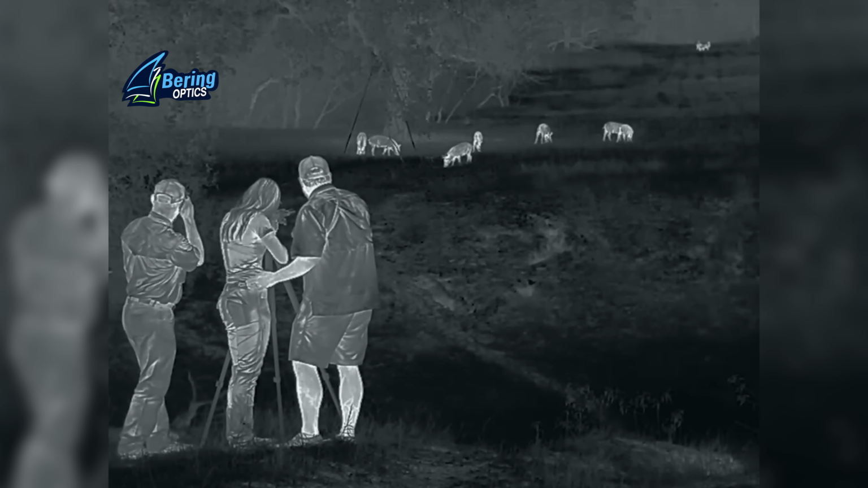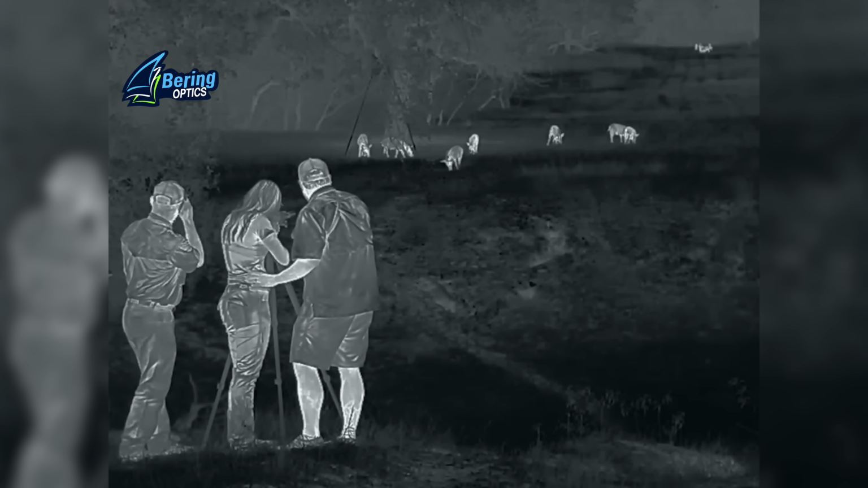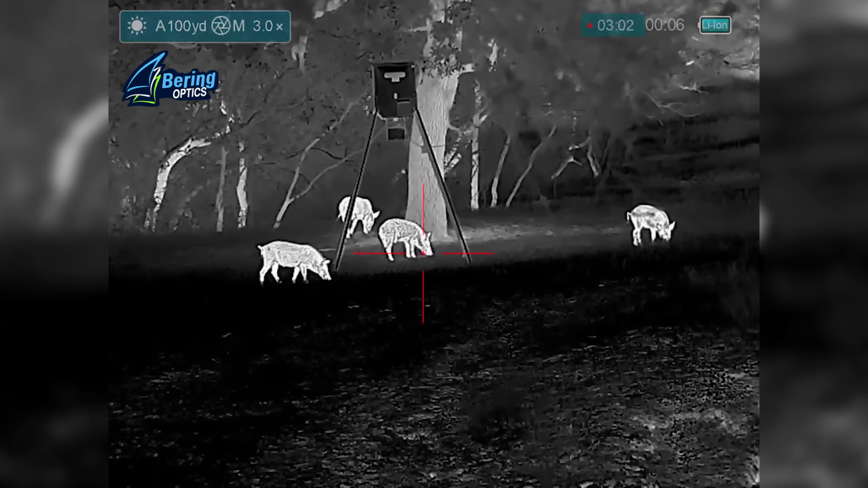And with this many pigs, once she shoots, it's a guessing game as to what's gonna happen next. I'm hoping she's gonna shoot multiple of them, but I've just gotta try to be on my game and see if I can get it on film. Okay, relax and squeeze the trigger easy.